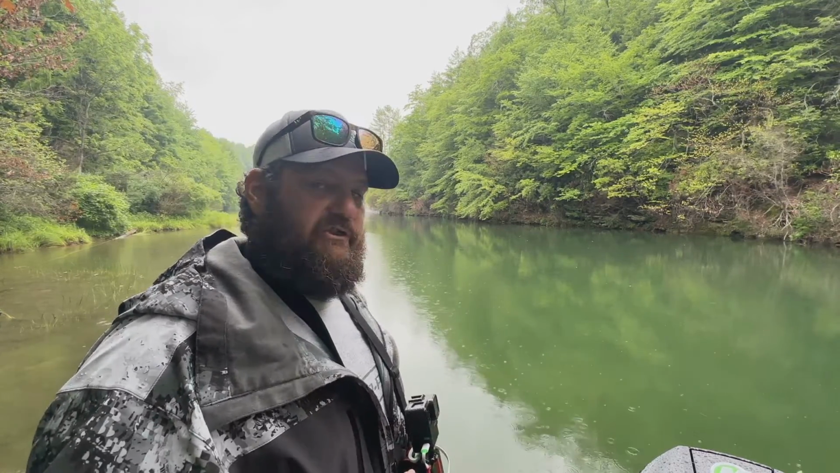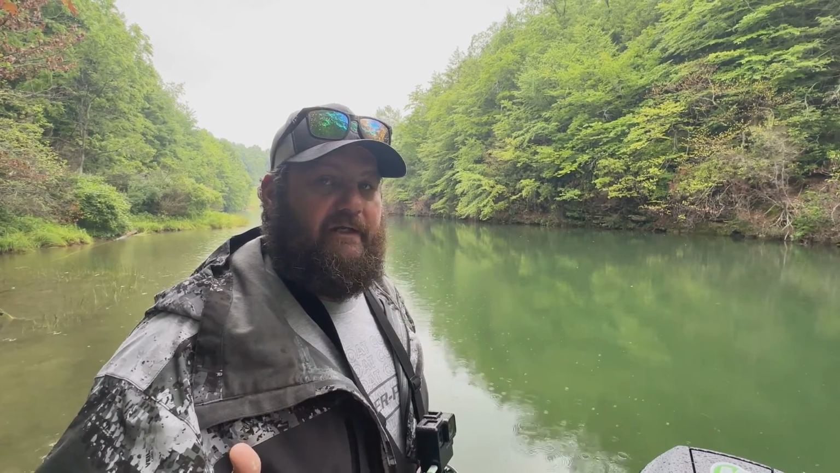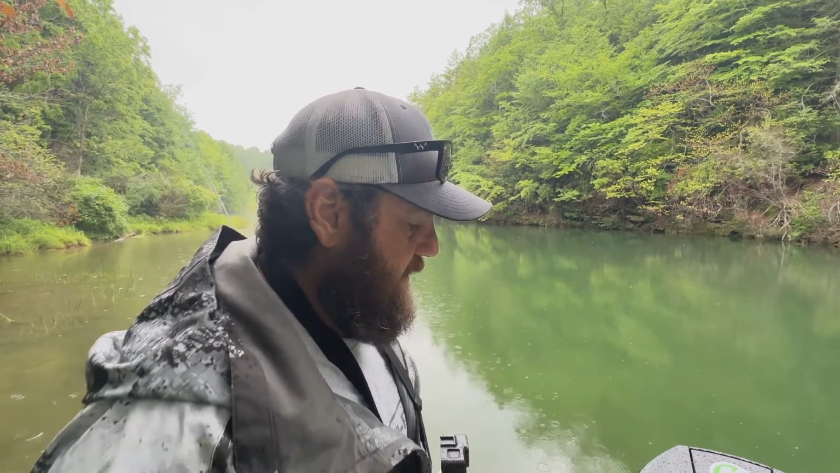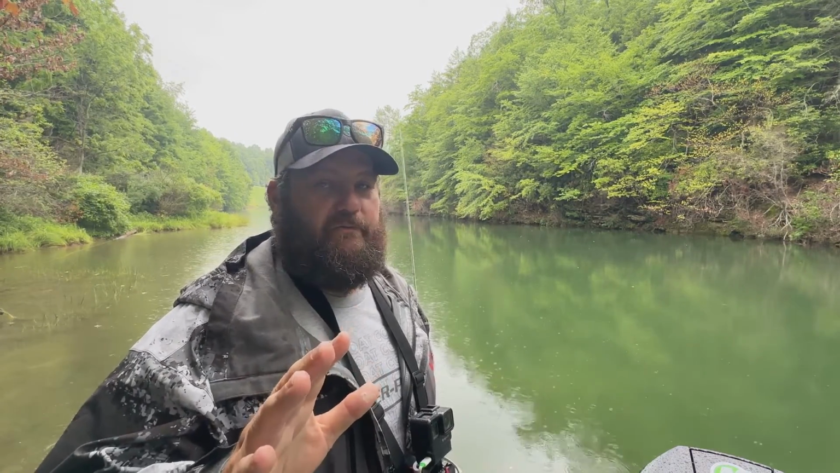If I cast it short, 90% of the time, I'm not getting a bite. Especially when they're in a negative mood, they're not going to chase it down. But if you drop it past them and work it by, the element of surprise will help you.